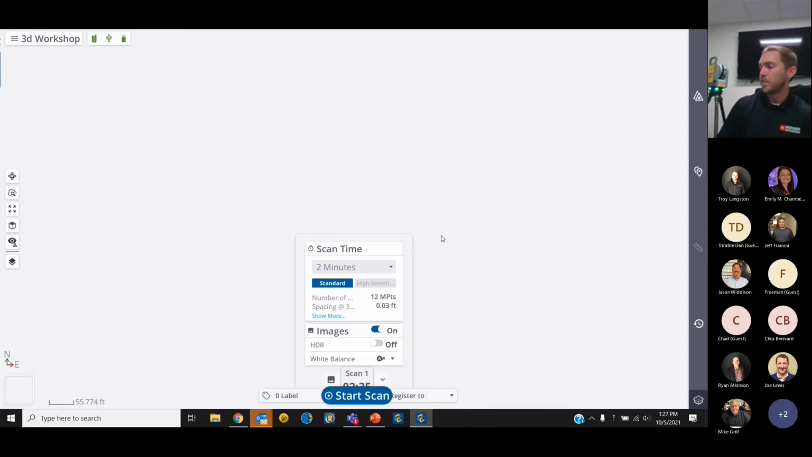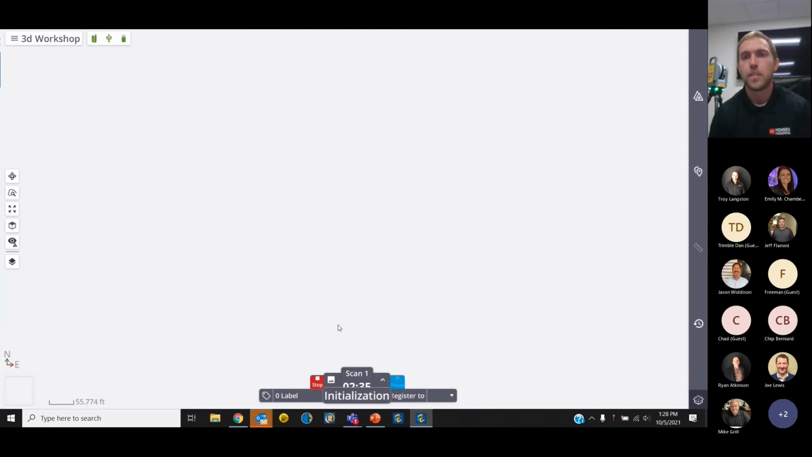Okay, for the scanner itself, it is self-leveling. So up to a 10-degree offset, you will still be able to self-level. And each time we do perform a scan, it goes through like a 25 to 30-second calibration before it begins collecting points. I'm going to go ahead and just start a scan. Can they see that? Yeah. Okay, perfect.